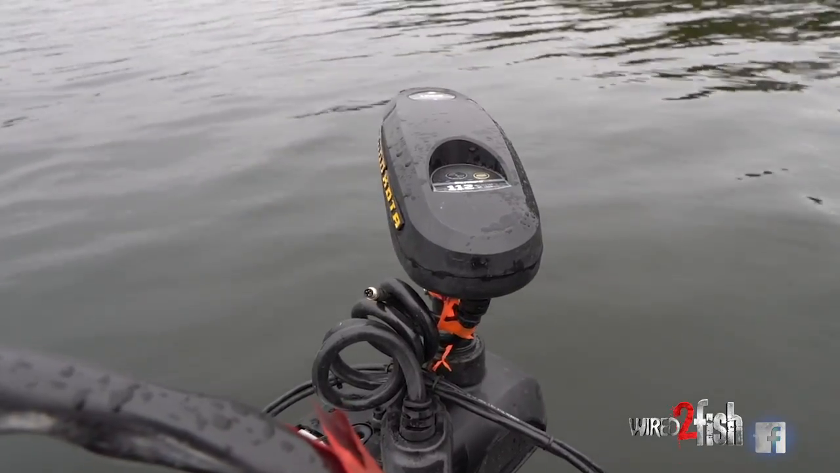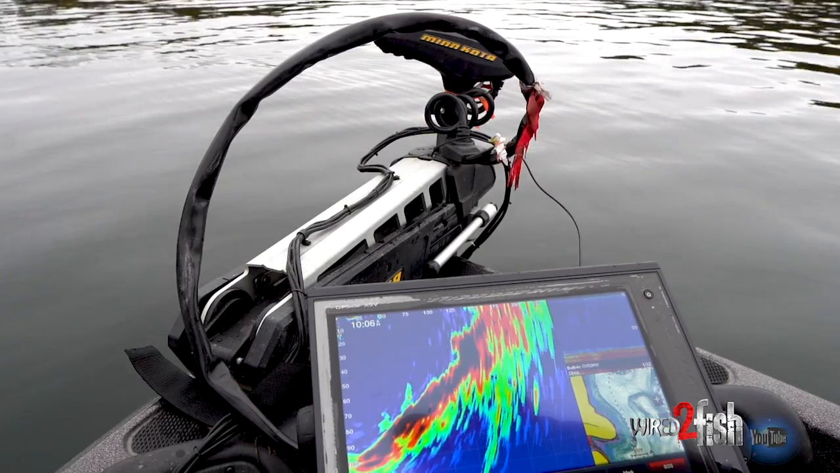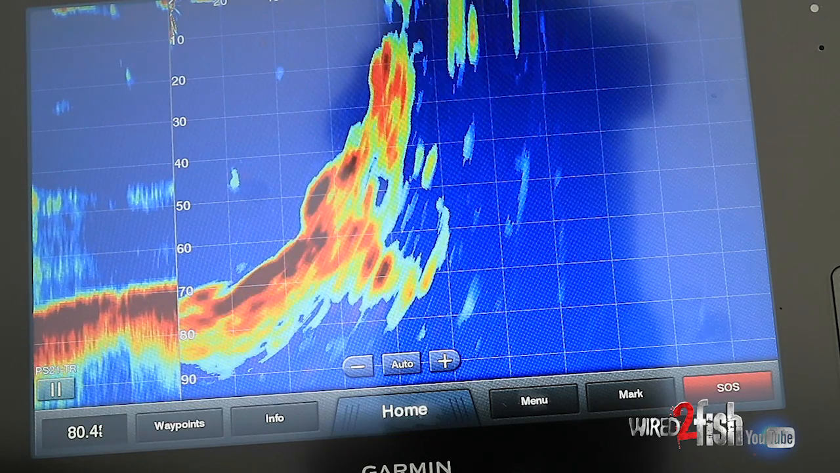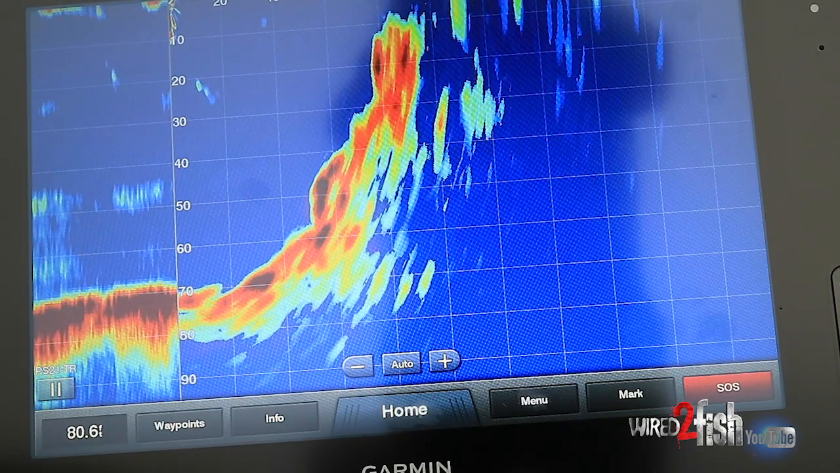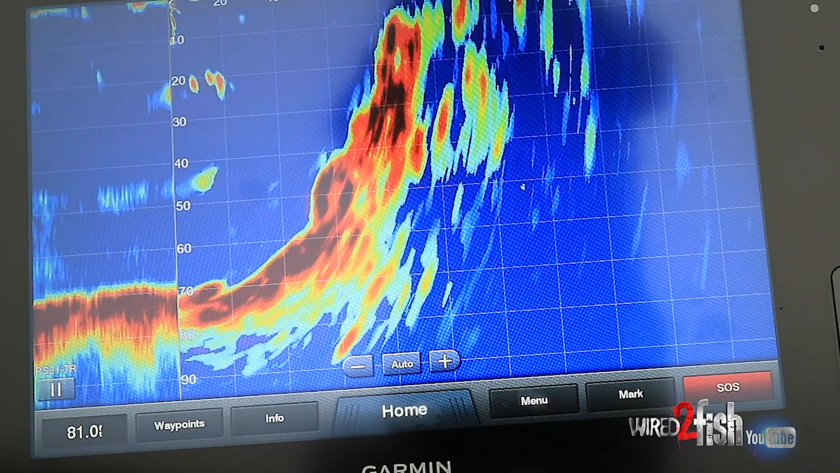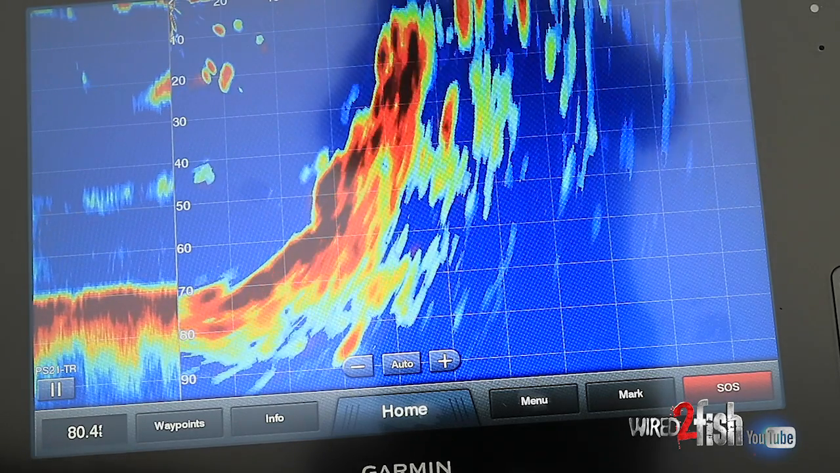So I'm constantly scanning with the trolling motor without moving forward. When they show up brightest, you know you're looking straight at them. If they're kind of faint, then you can scan it around until you get them bright. And then, I mean, look, basically I'm casting the exact direction that the trolling motor's moving or facing.